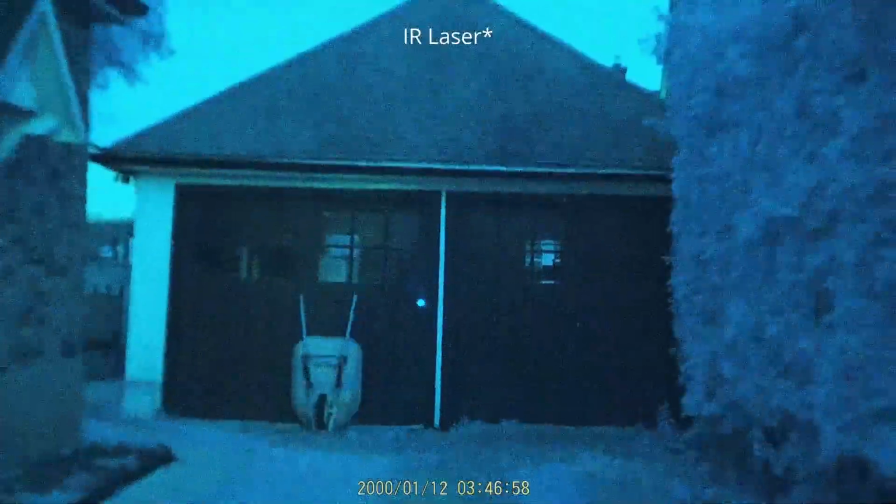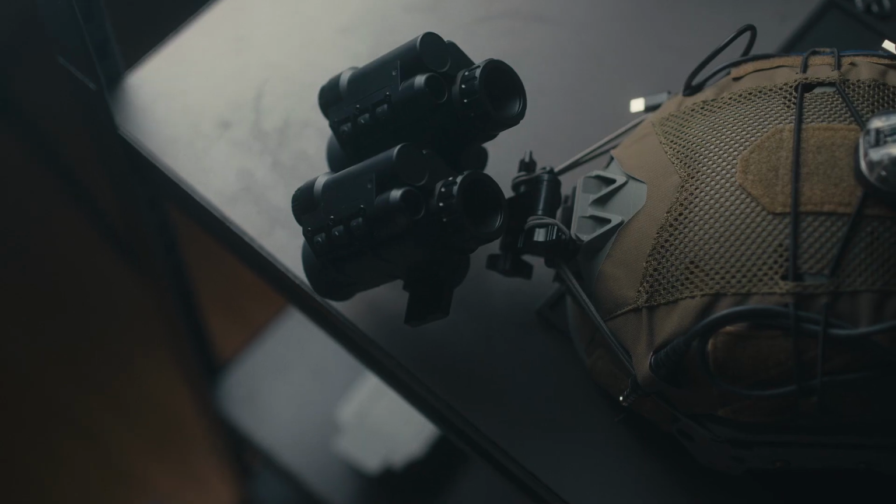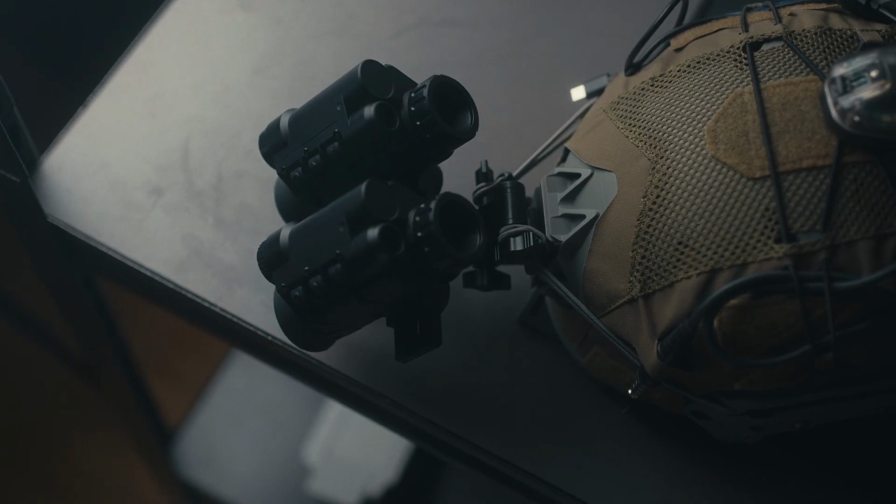Overall, little spark notes here. I love the NVG 30. I think it's fantastic, especially for the price. Basically, it's a digital night vision system that gets you kind of into the game for around 600 Canadian dollars. It's definitely not a replacement for analog, more traditional night vision, but it is a cool thing that you can experiment with and a good tool to have at your disposal, especially if you don't want to spend $3 grand. So if you're wanting something that's just as good as analog night vision, unfortunately, this ain't it, chief, but the price does reflect that.